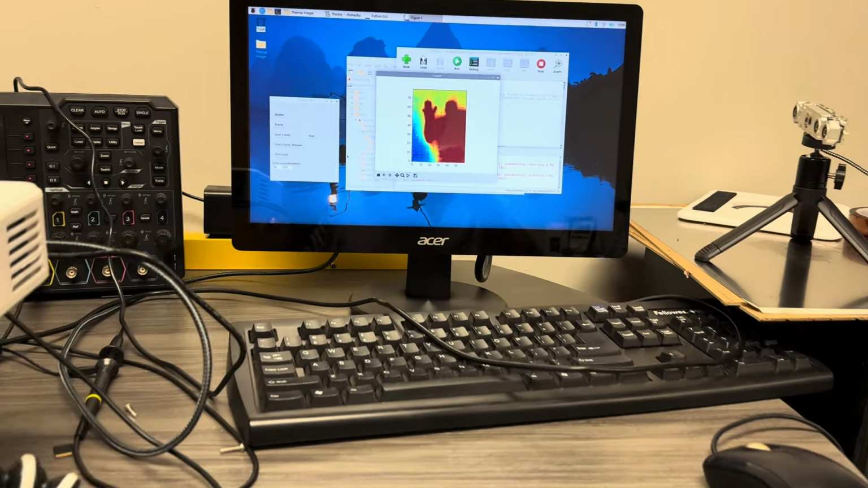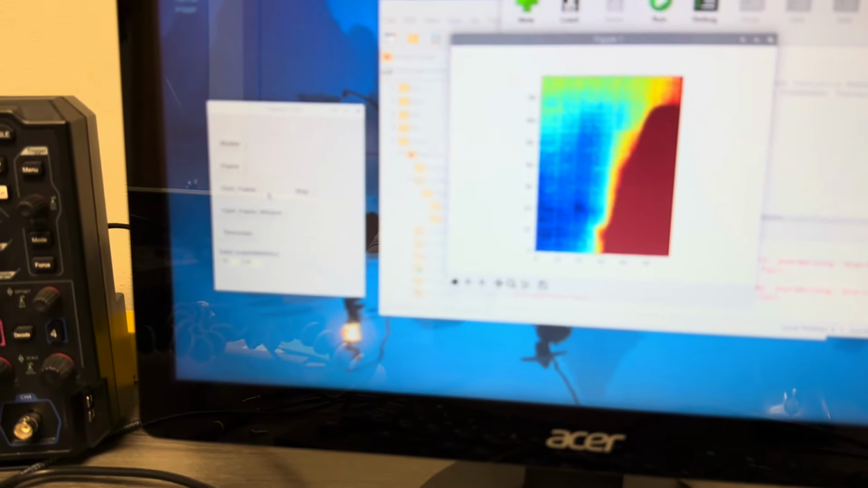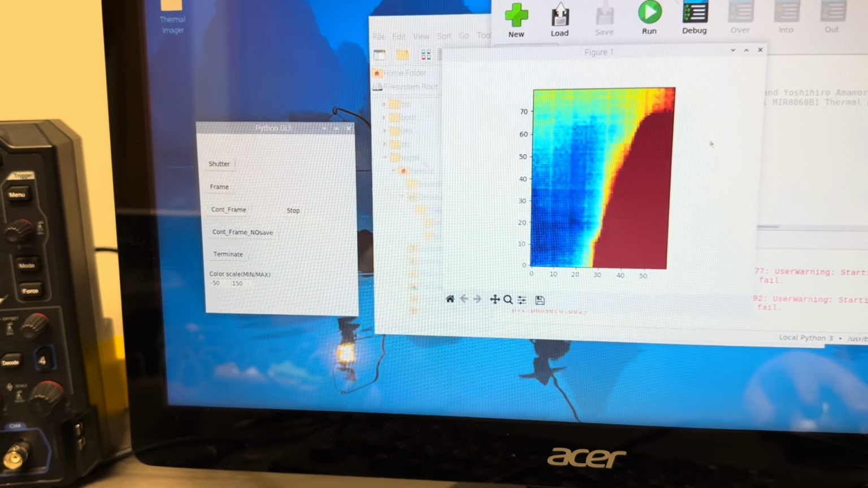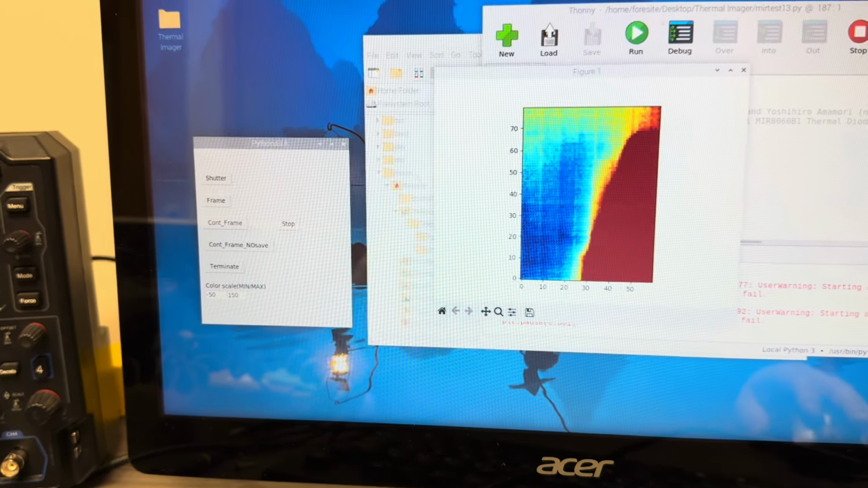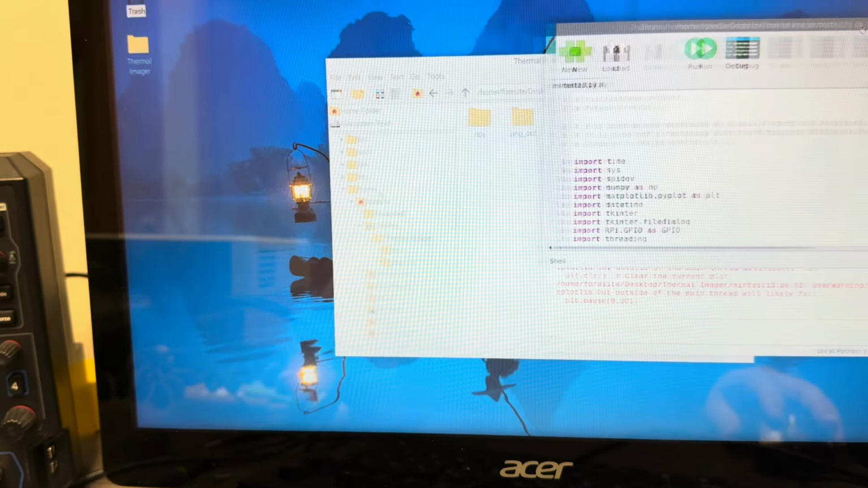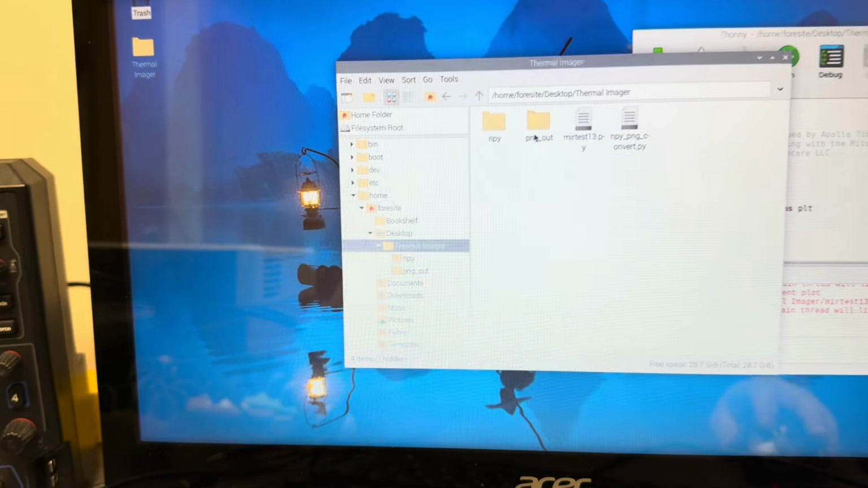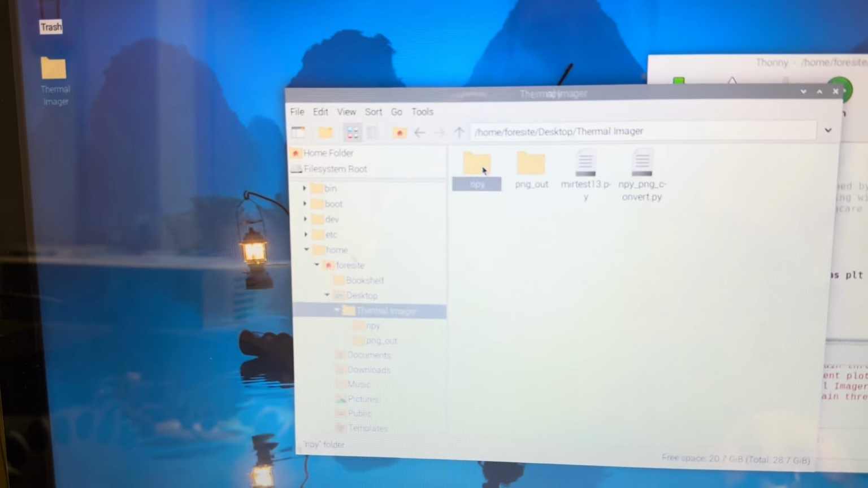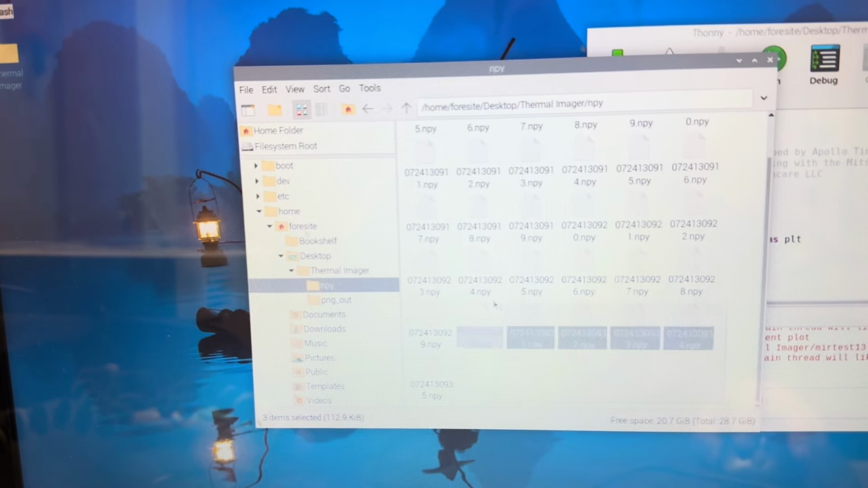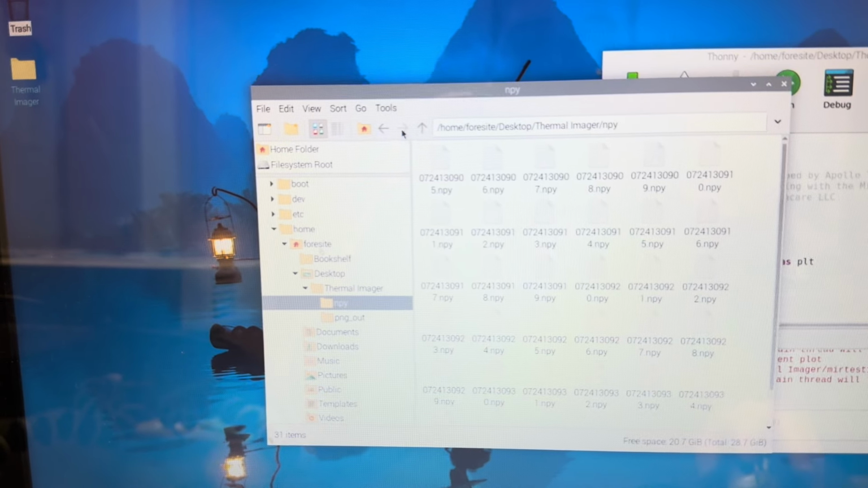Okay, so once we have that, we can come back in here and say stop. That's gonna stop the program completely. We're gonna say stop on Thonny. We're just gonna move that to the side real quick. And now we're gonna look. There shouldn't be anything in PNG out, because all we told it to do is write frames to this, and we do have frames. So it looks like we have 31 frames from our thermal imaging.